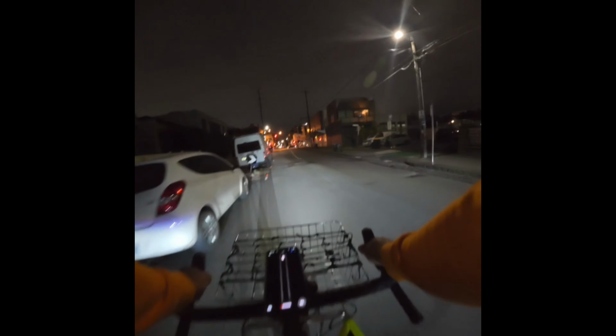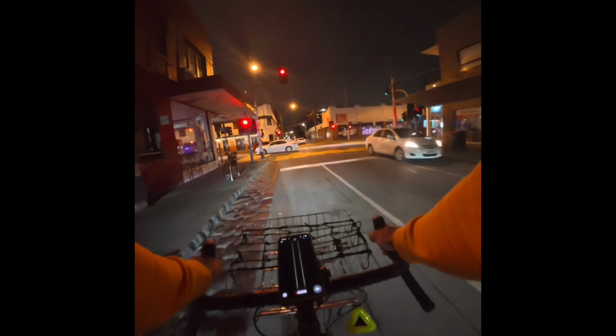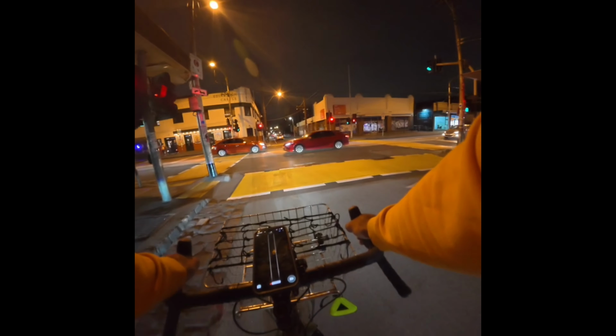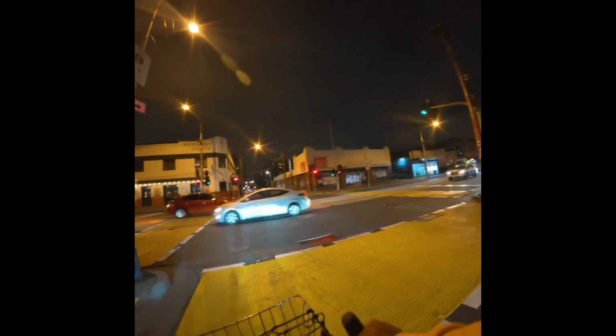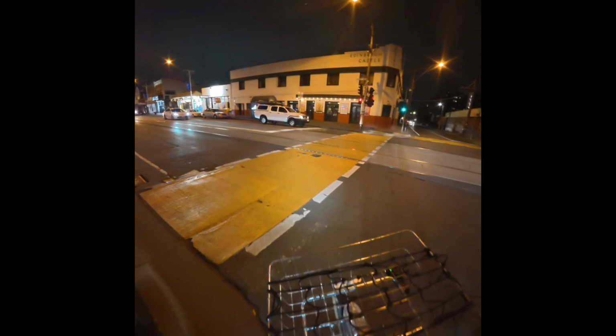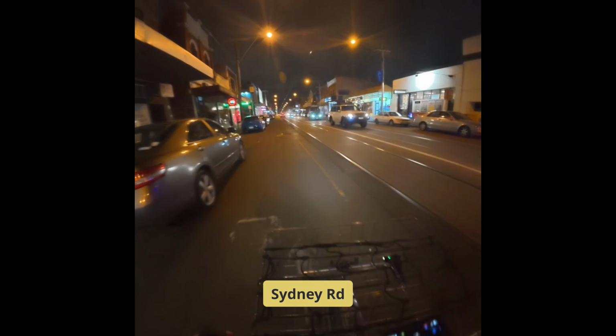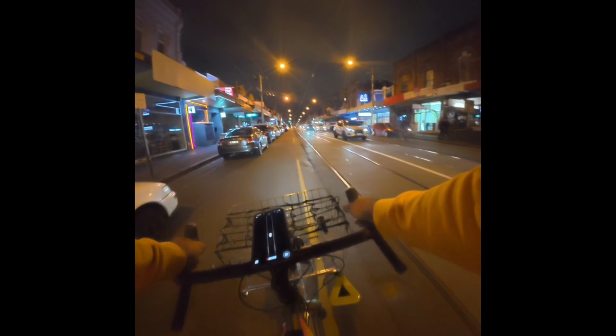Just heading down to Sydney Road. Thought I might talk a little bit about Sydney Road and how I ride on it. Really depends how I'm feeling, if I'm going to go down it or not. Further down that street, which is Albion, is the Upfield shared path. You can take that south down towards the city, or you can take Sydney Road.